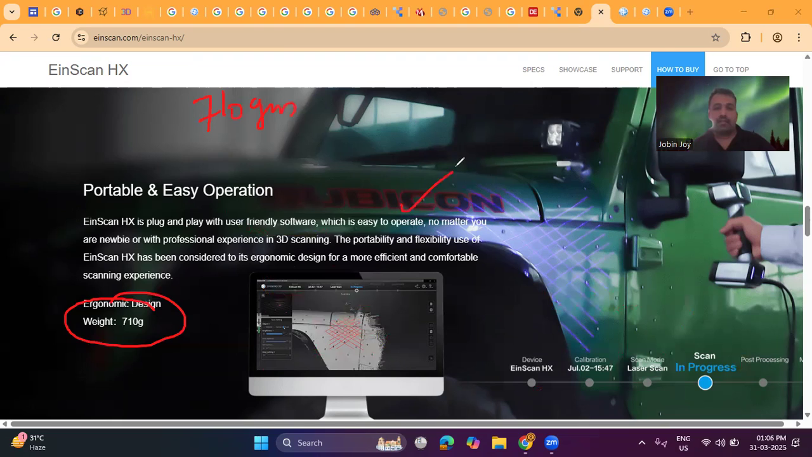We can easily operate it, no matter whether you are a newbie or have professional experience in 3D scanning. If you are new to this 3D scanner, you can easily use it because the software is very user friendly. We can easily use this software as well as the scanner. The portability and flexible use of the Einscan HX are thanks to its ergonomic design for a more efficient and comfortable scanning experience.